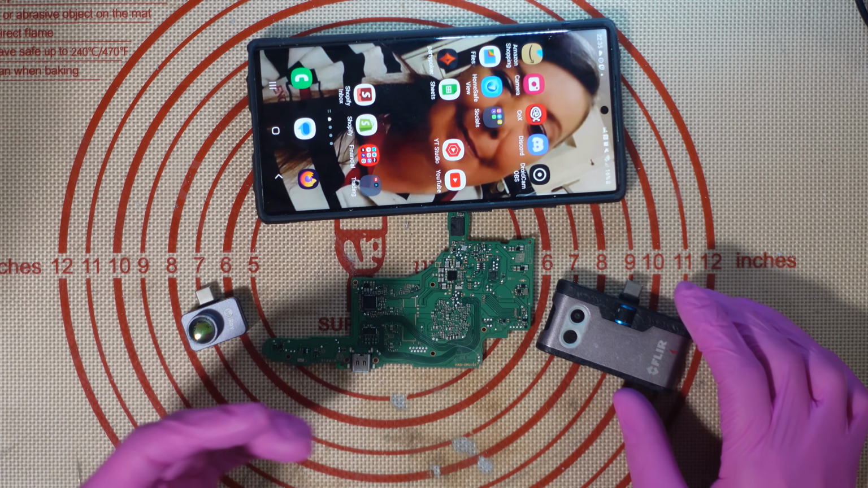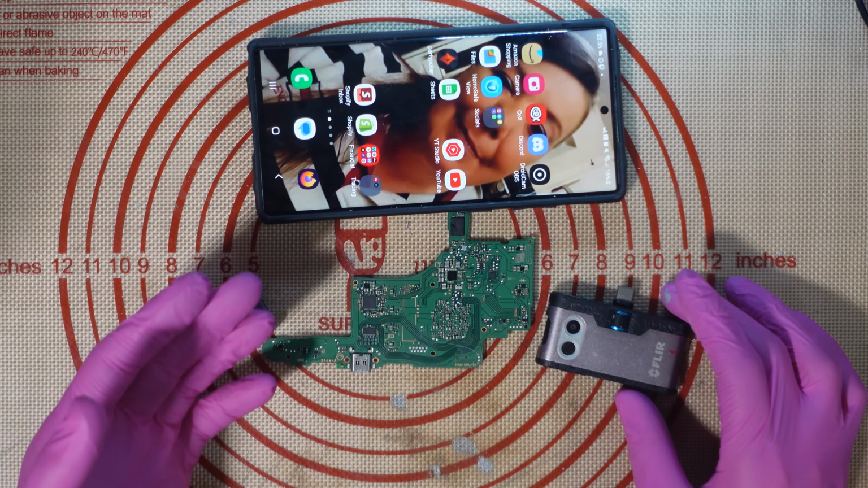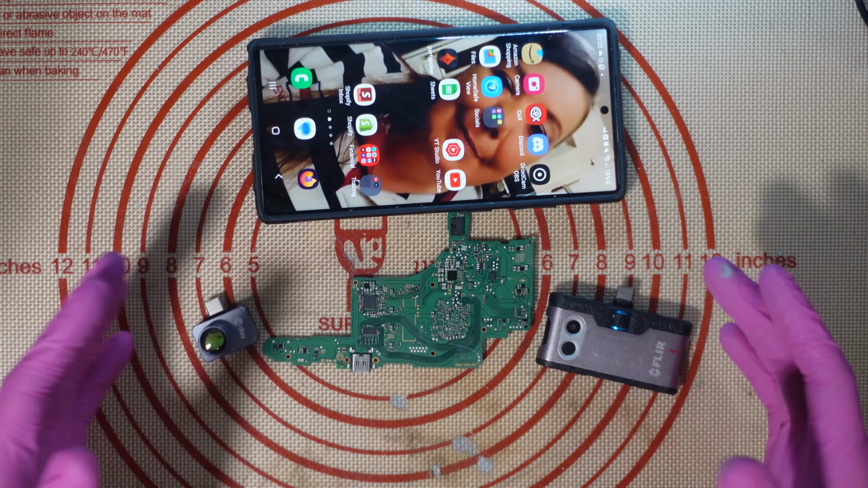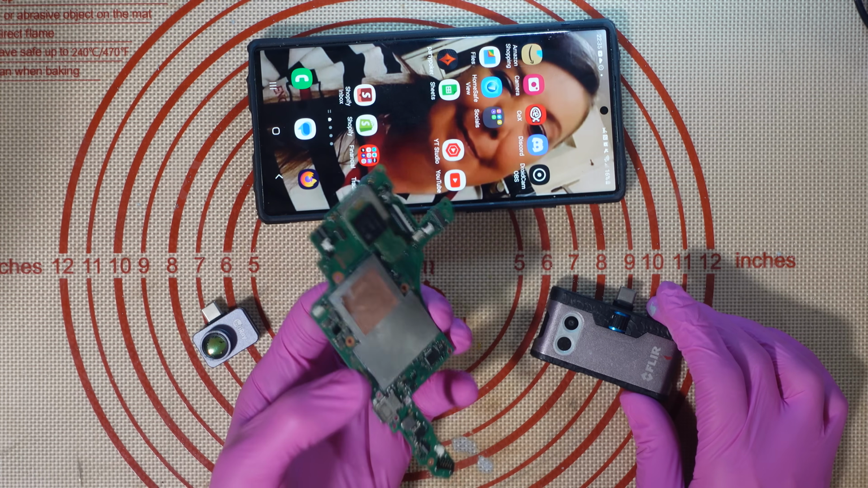So first of all, let me just explain what these are. These are portable thermal cameras. You could use them for, you know, plumbing work. You could use them for checking the temperature, you know, seeing if your insulation is good on the house, things like that. And you can use them for what I use them for, and that is for PCB repair.